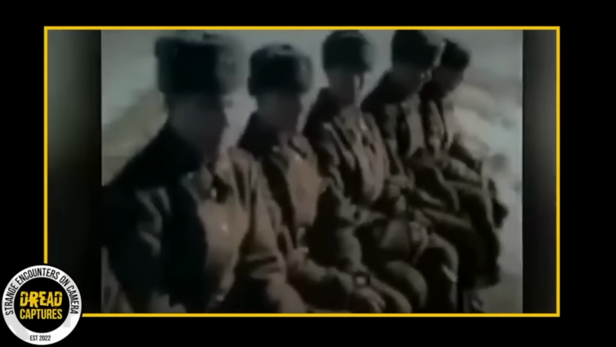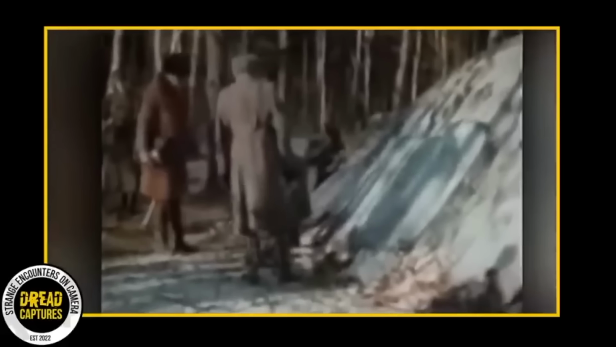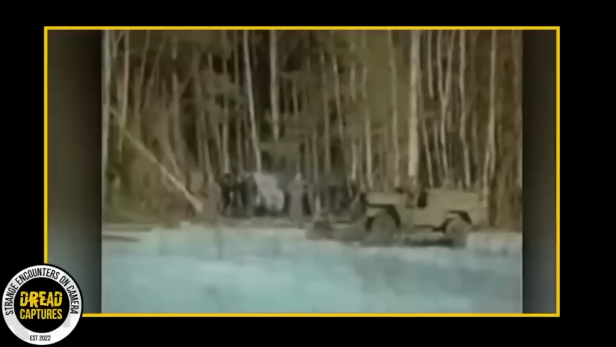The video kicks off with soldiers riding in a truck through a snowy landscape. Then it cuts to a bunch of guys huddled around this big disc-like thing. At one point, a couple of them lift something small and place it next to the larger saucer-shaped object. The whole time, whoever's holding the camera is capturing every move they make. No question that the footage shows something pretty shocking.